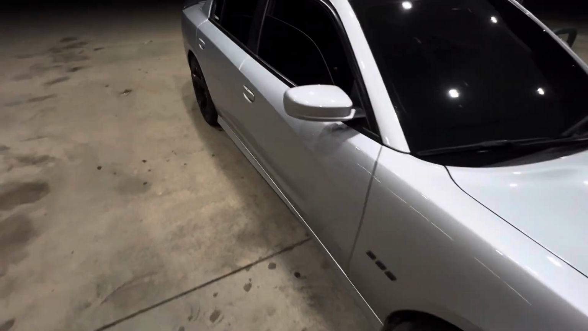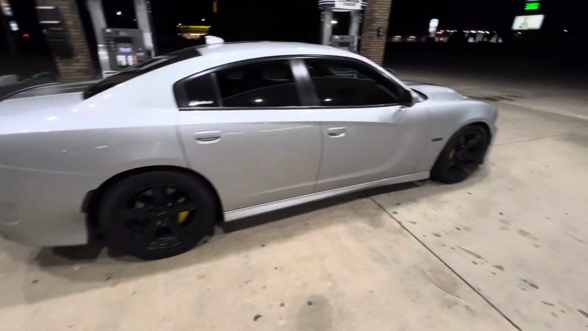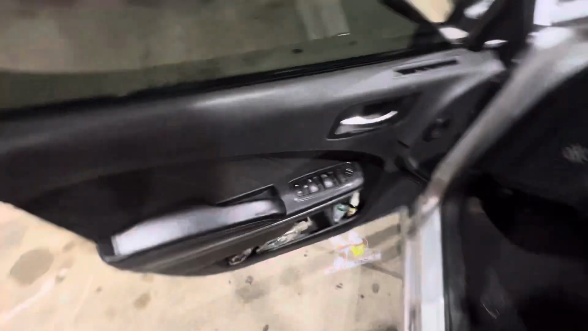Carbon fiber stripes on, some slight, not too crazy. Pine straw everywhere, country boy living. I just want to show you the outside view. Let me know down below in the comments what y'all think of Olivia.